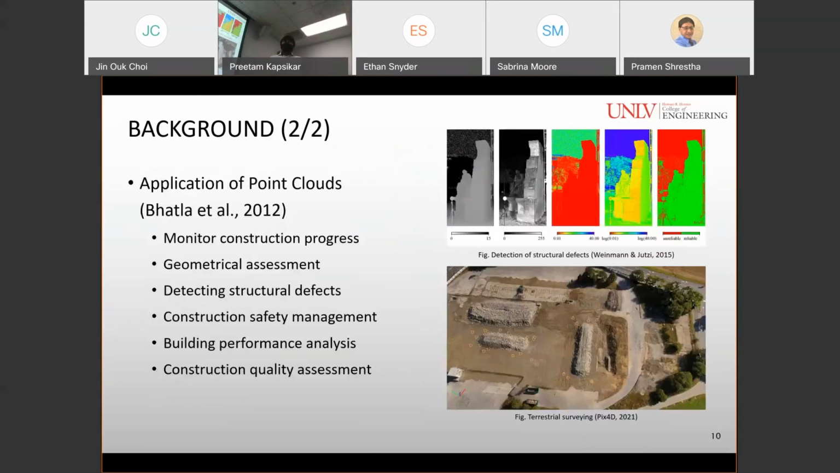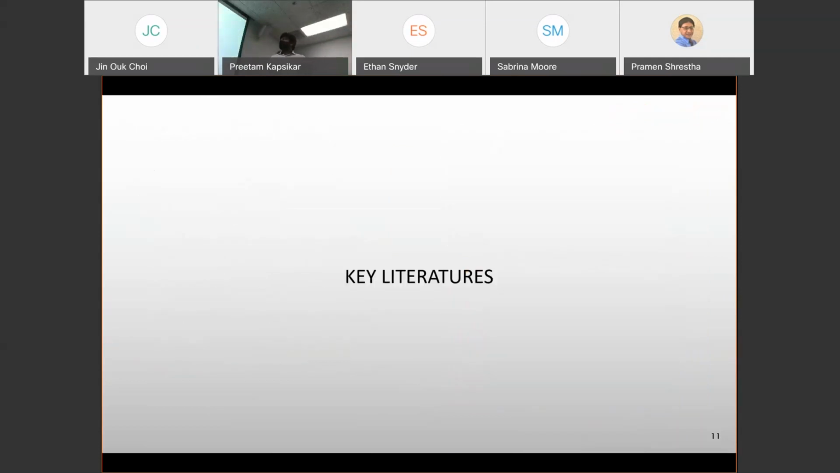So the applications of point clouds in the construction industry are monitoring construction progress, geometrical assessment, and detecting structural defects, construction safety management, building performance analysis, and construction quality assessment. So the key literatures on which this study was based are